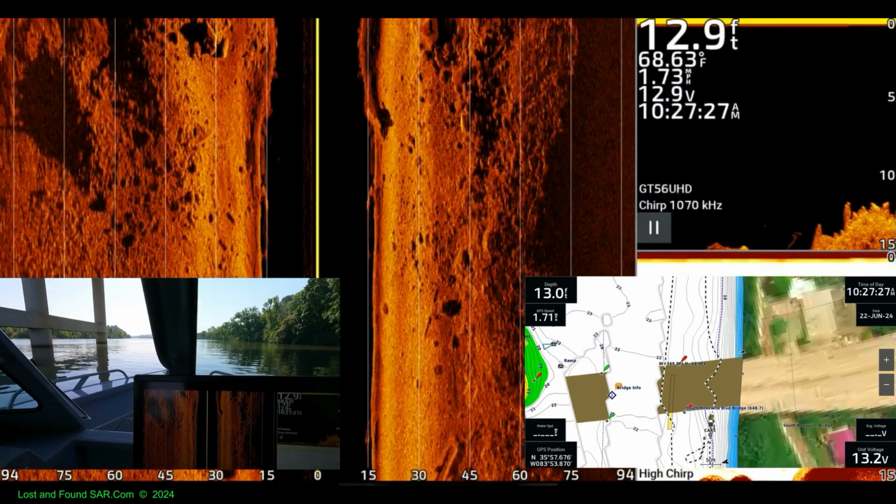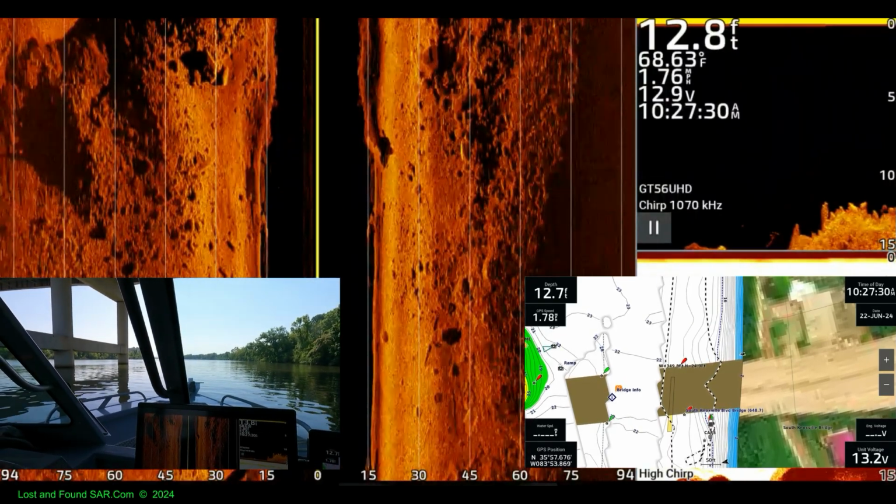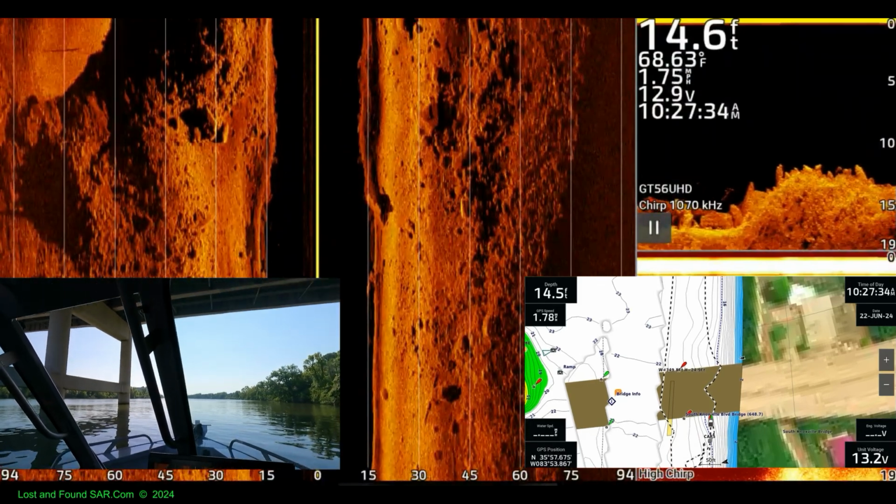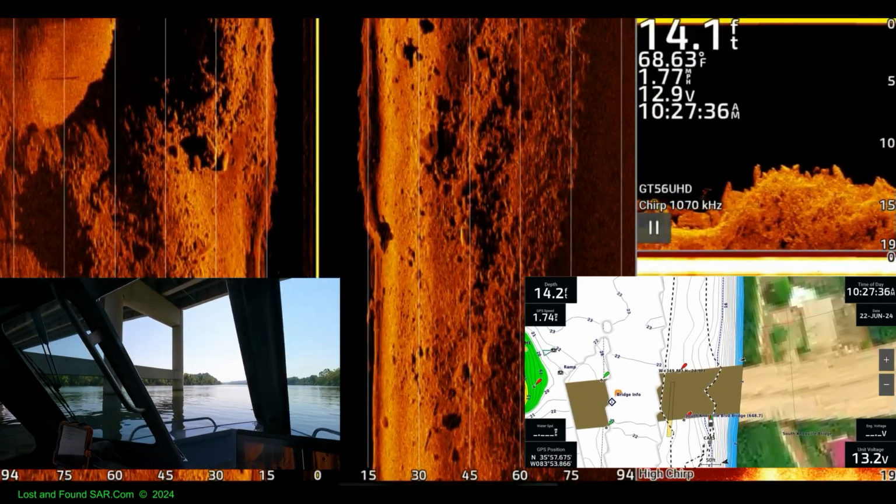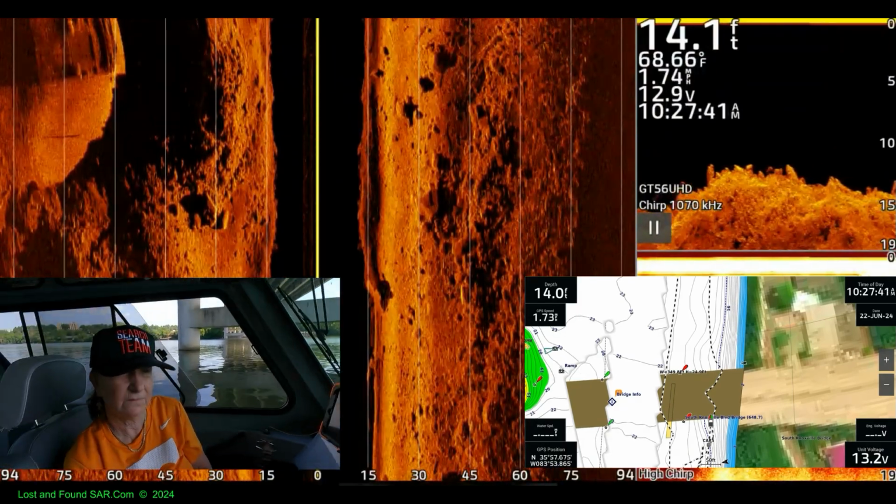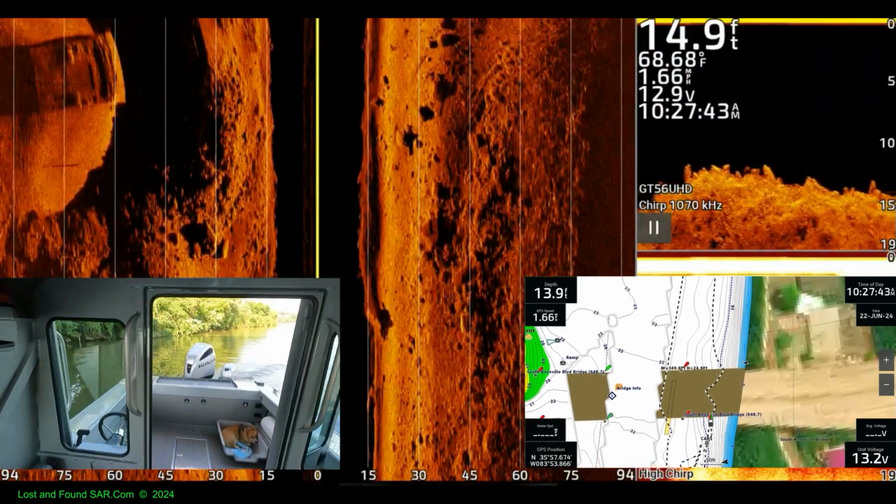Yeah, there's something there, rectangular. I don't know what it is. That's pretty crazy. Hopefully we'll turn before we hit the pillars.